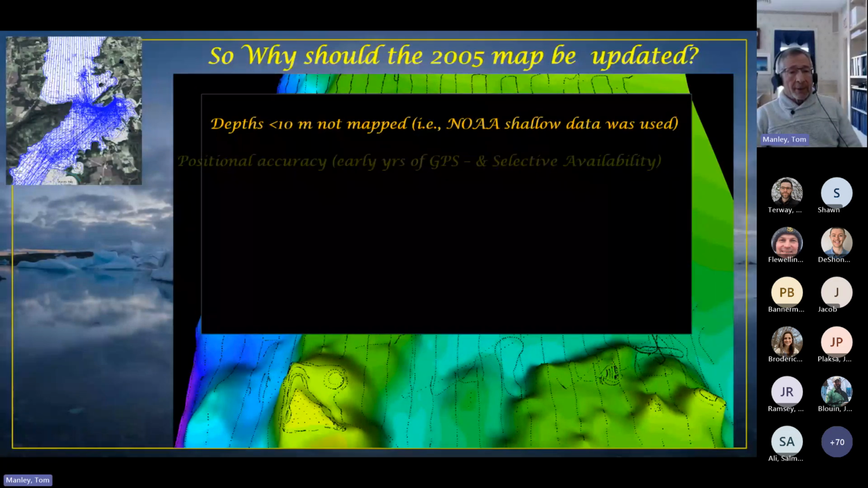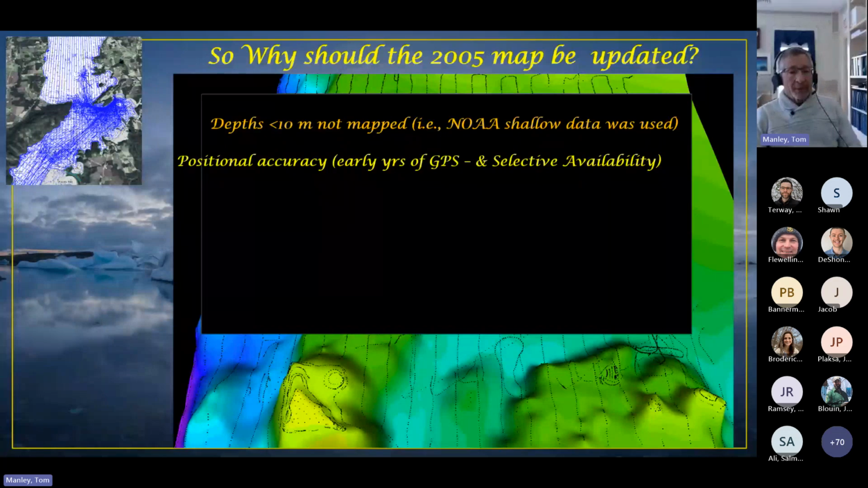Much of the data was during a time when GPS was at its infancy, and the term selective availability was something that continually plagued many of the members of the research community. Although not impractical, daily water level variations were used instead of hourly observations for the necessary depth corrections to the standard reference level plane of Lake Champlain.